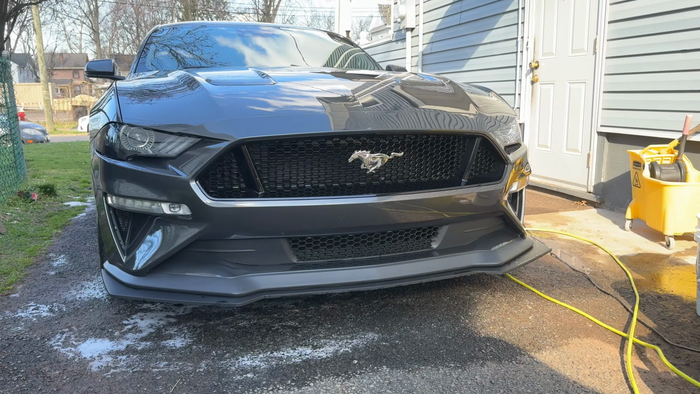We're about to go take some photos. And yes, we still got the Z. Don't mind that. The wind always blows the car cover off, so I have this on it, so that way it doesn't fade the carbon hood.